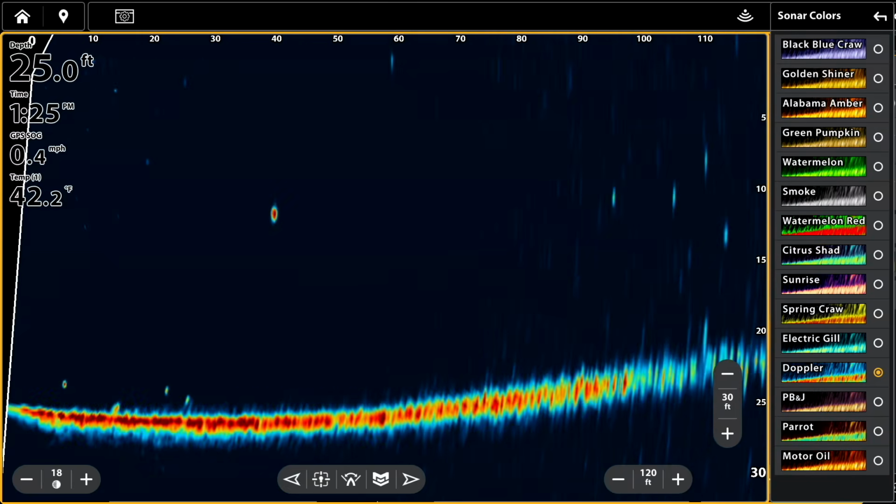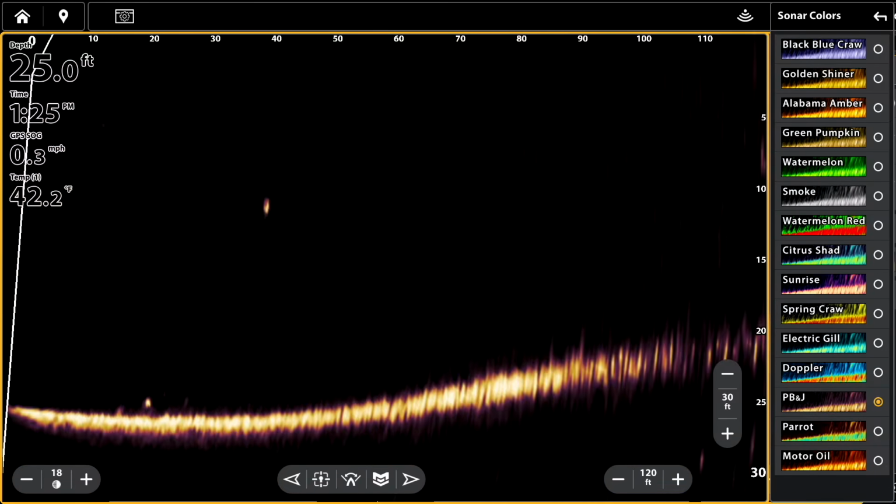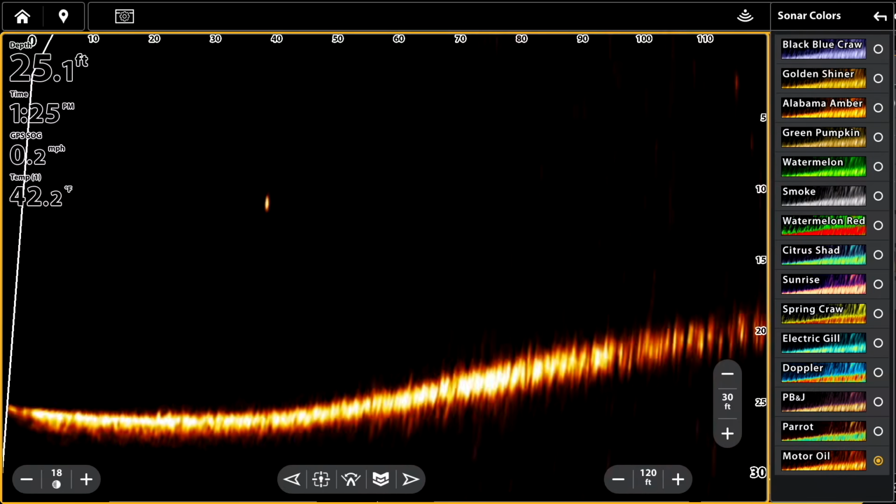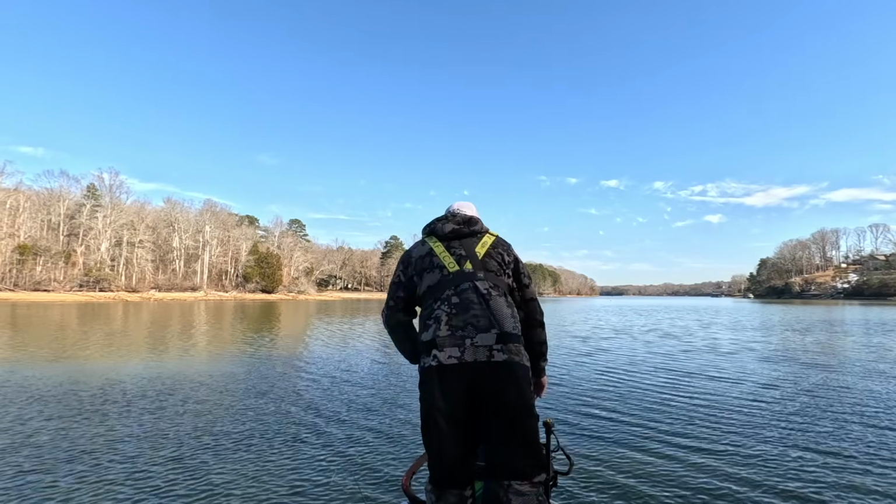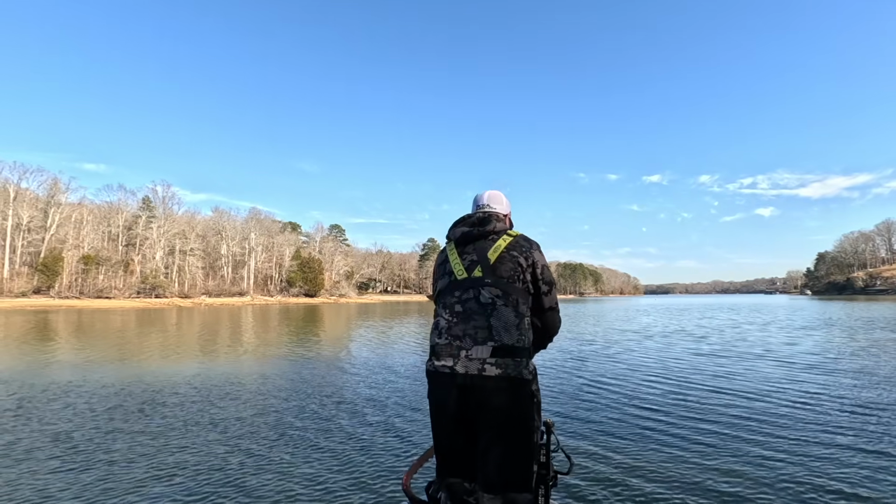This is my other favorite. I switch between Doppler and Alabama Amber. PB&J, parrot, and motor oil. Motor oil is a lot like Alabama Amber, but I really like those choices in the different color palettes. That's a major upgrade as well. But let's go see if we can actually find some fish.